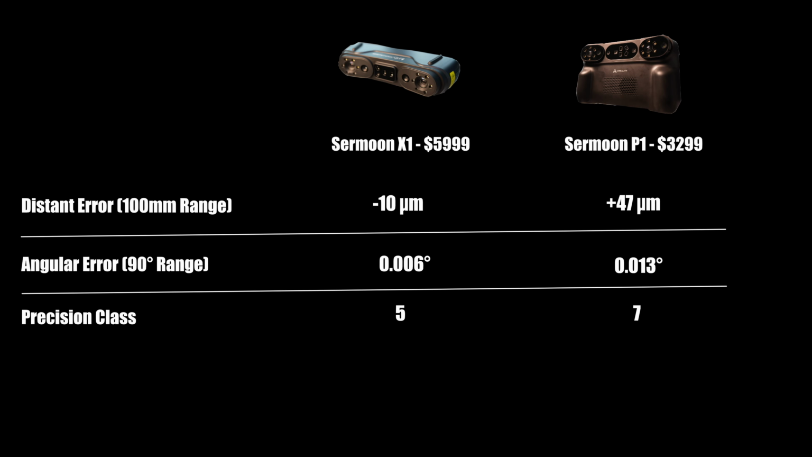As you can see here, the Sermoon X1 has much lower accuracy error than the Sermoon P1, and it falls into the class 5 precision of the measuring tool, compared with class 7 for the Sermoon P1. And this is the real-world method of evaluating the accuracy error. The dimension was taken from the 2D sketch in CAD. So the parts being reversed by this scanner will have this accuracy error.